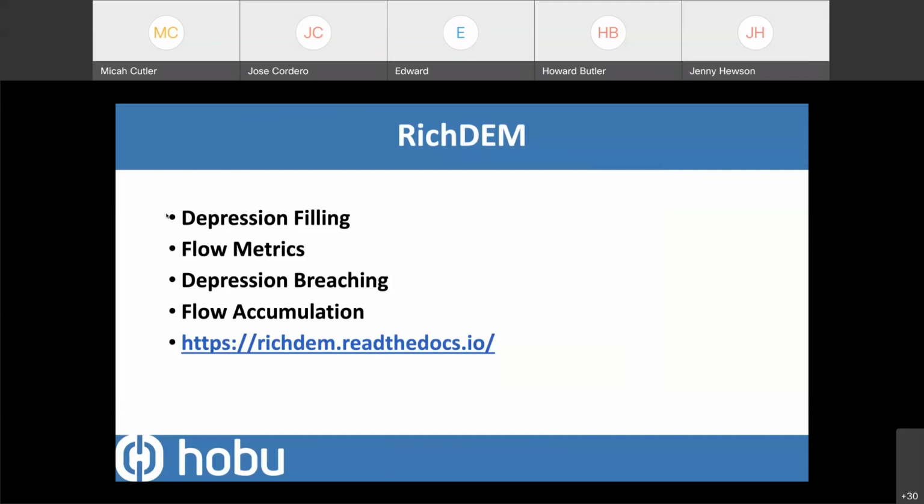Another open source tool that has been available for a while, but is not particularly well known, is something called RichDem. There's a software engineer up at the University of Minnesota who developed this library for doing flow metrics, depression breaching, and flow accumulation type activities. And it's really fast. It's available in Python and C++.